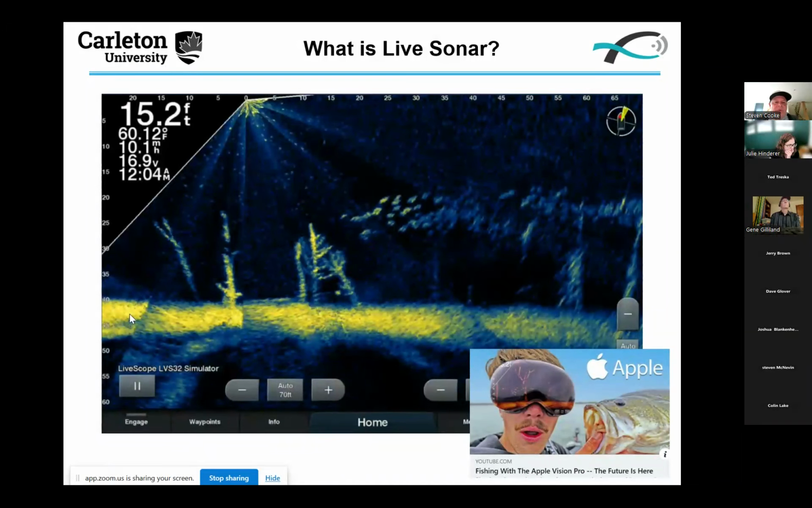You can see 0 there, where the sonar is sending out its signal from, where you are essentially standing as an angler. And then you've got water depth there, and you can see fish, you can see cover. But what's important is, again, you can see the fish moving, you can cast, and you can ensure that your lure or bait is positioned right near where those fish are. So definitely a game changer.